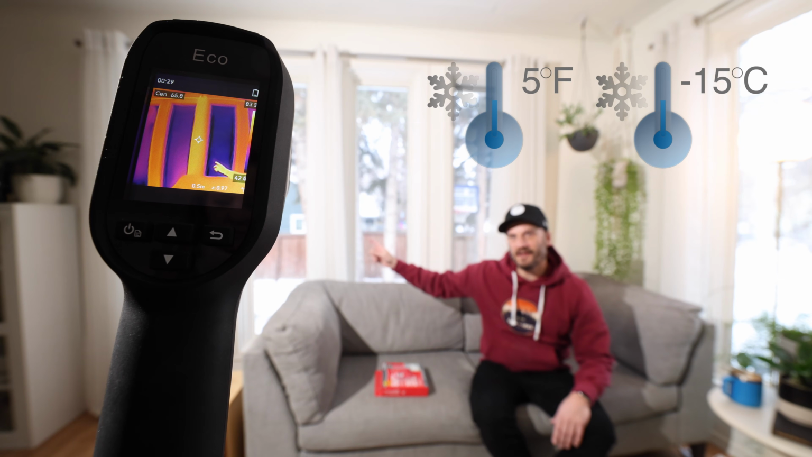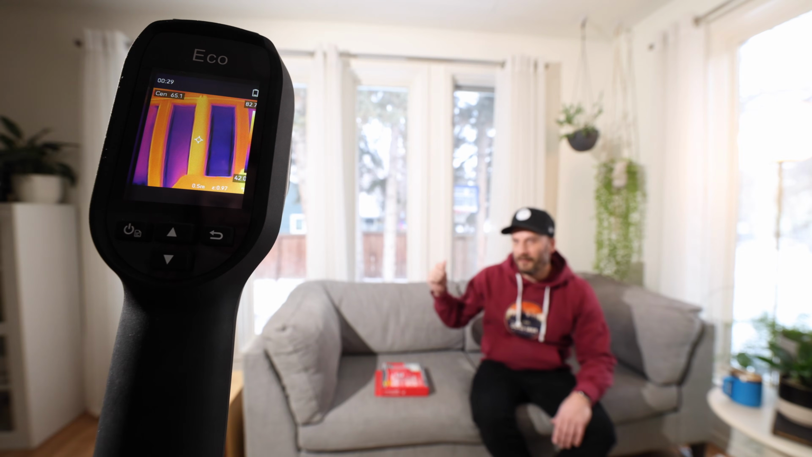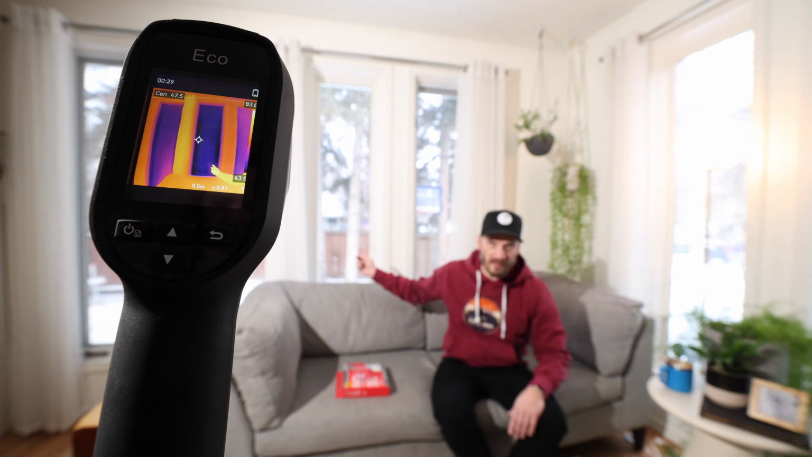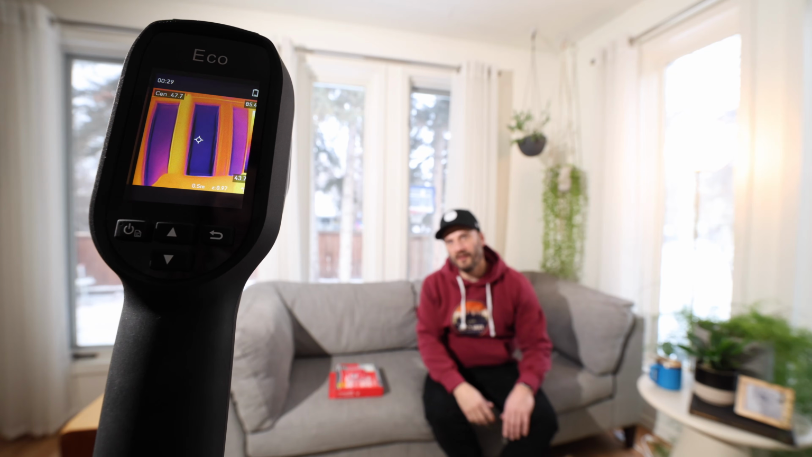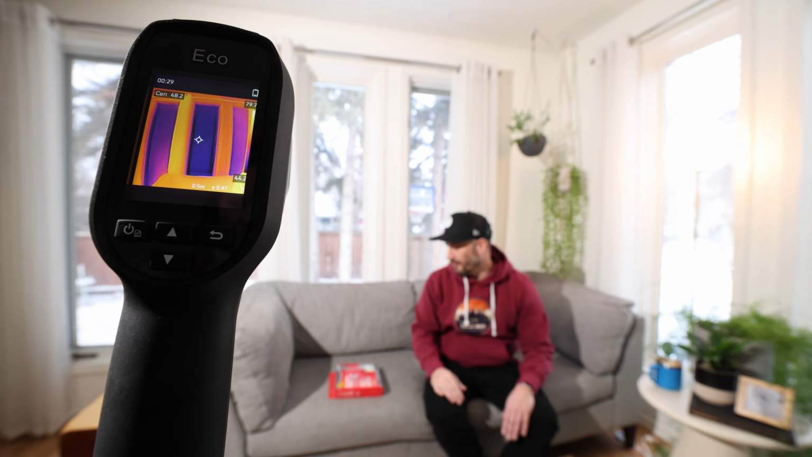But if you look at the center circle in that thermal camera, the little white circle, you can see it's showing about 62, 63 degrees when it's pointing onto the wall. Now, if we move the center of the thermal camera over to the middle of this blue window, you can see it's like 47, 48. So we got a difference of probably about 15, 16 degrees.